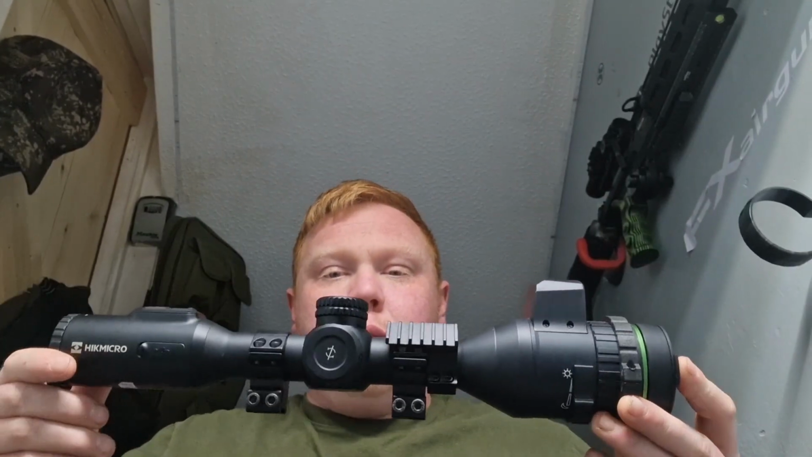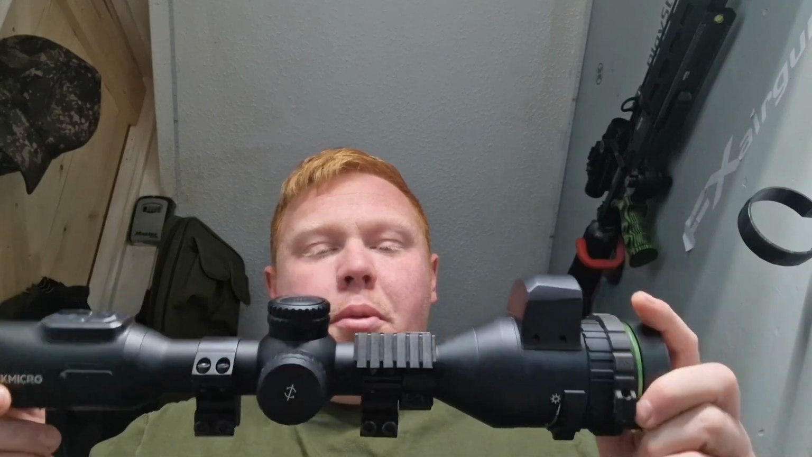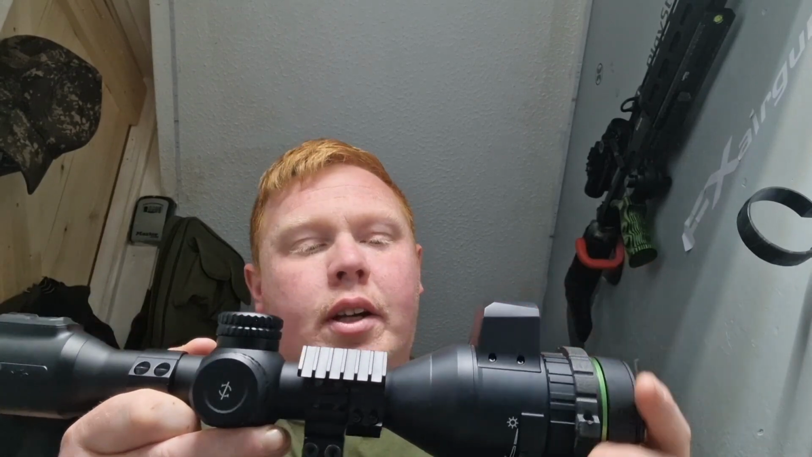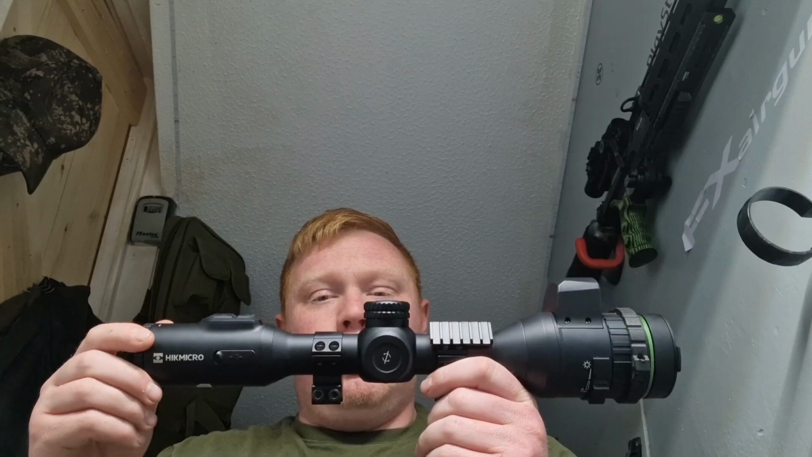Now we upgraded from the Alpex ADT50, phenomenal scope, no problems at all with it. But when Hick brought this out with a ballistic calculator and rangefinder, it was a must for us. Absolute phenomenal scope, really impressed with it so far. We've owned it about 2 or 3 months now, so I've got plenty of use with this.